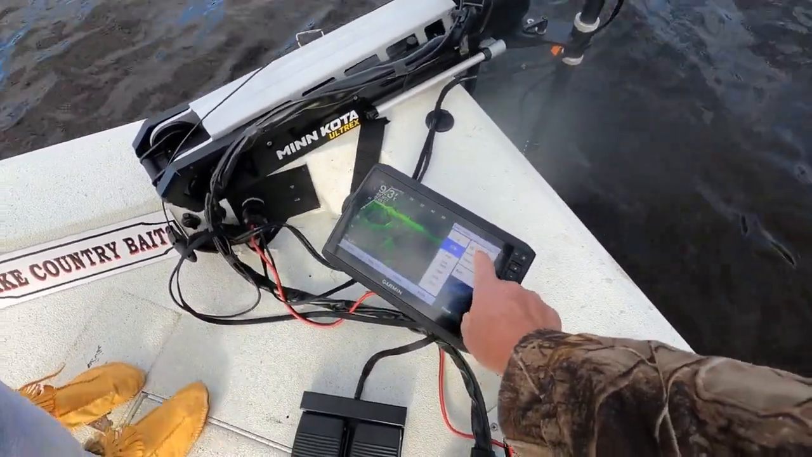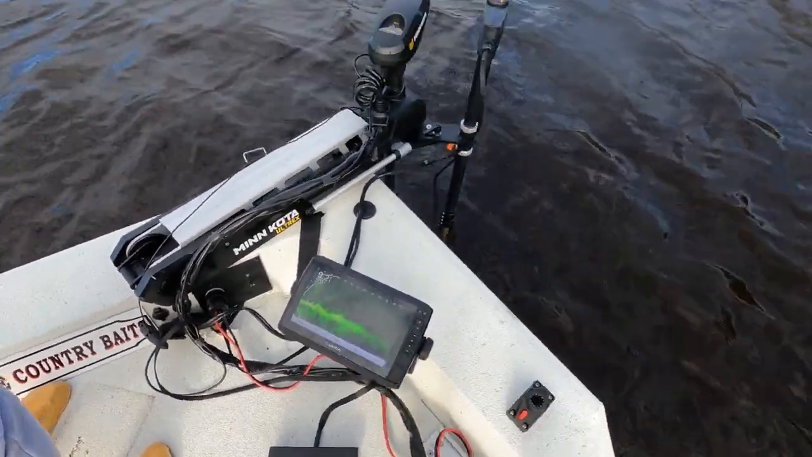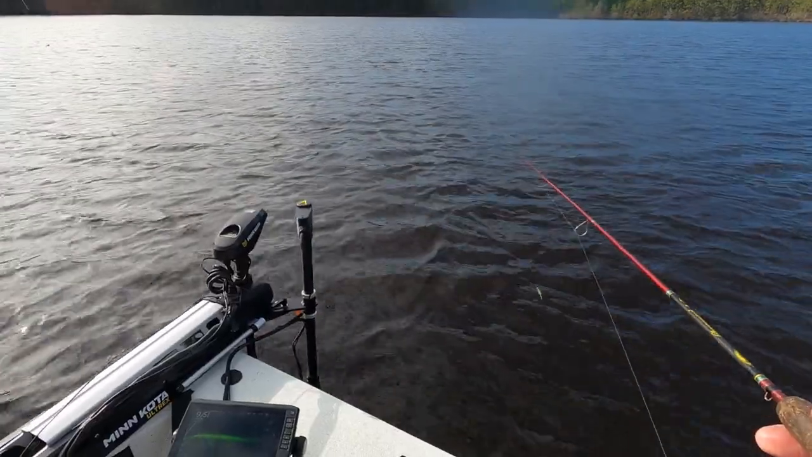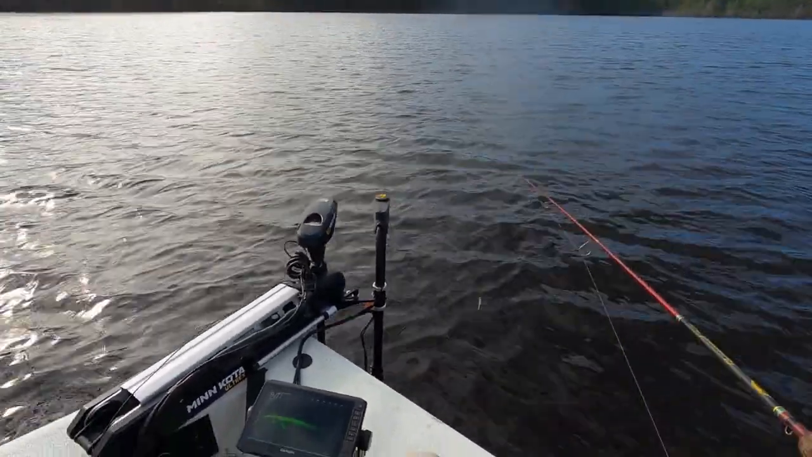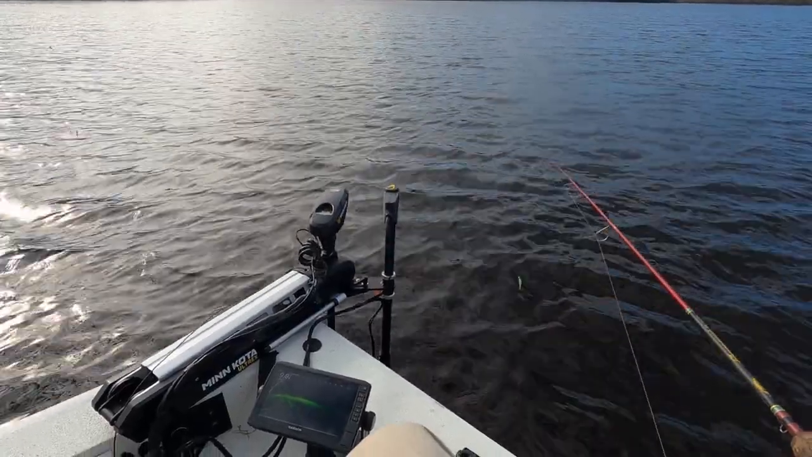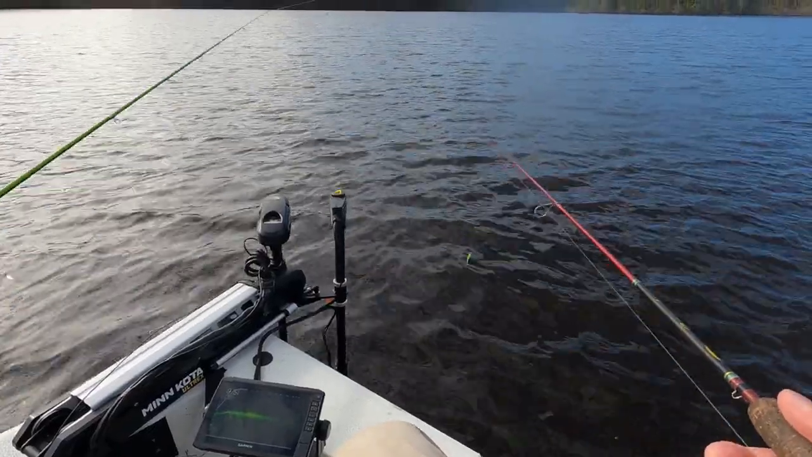I'm going back down. Okay, I'm gonna take it off spot lock and go up there. If I got the wind blowing me back, I could ease up to about 25 or 30 feet. And then I let the boat come back. You know what I mean?